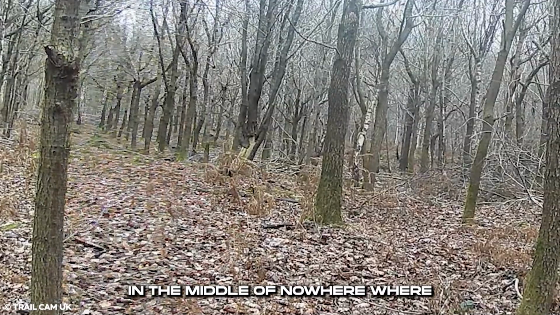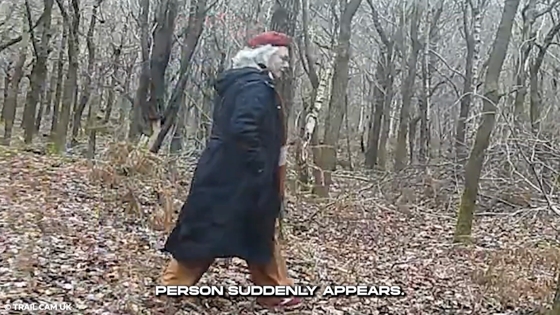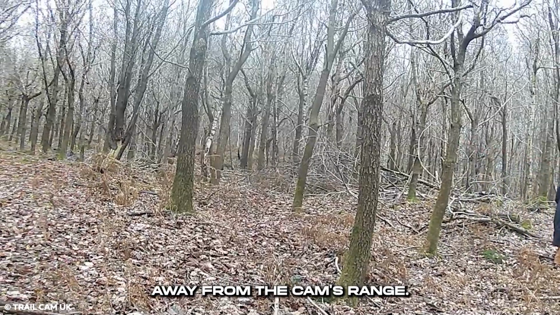In the middle of nowhere where this trail cam was installed to monitor wildlife, this person suddenly appears. The person's long black coat and red cap hide their identity. They glance towards the trail cam and look away to hide their face. The person steadily walks farther away from the cam's range.